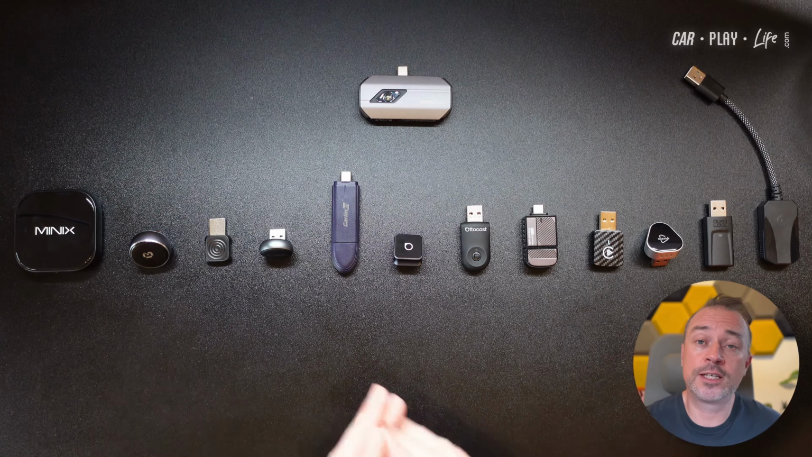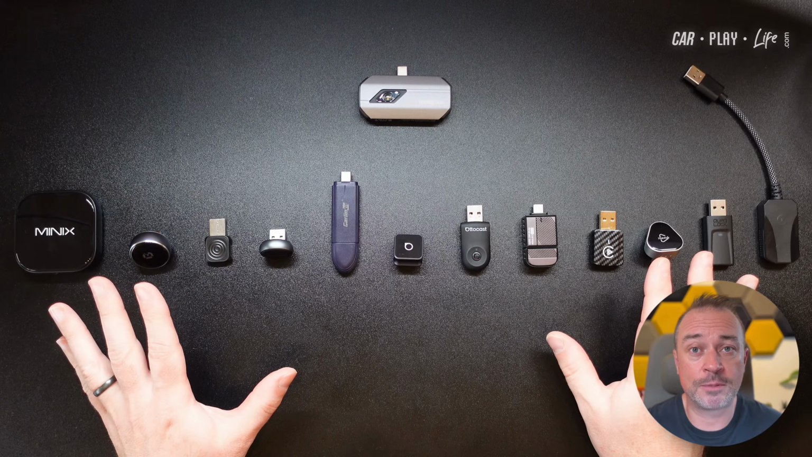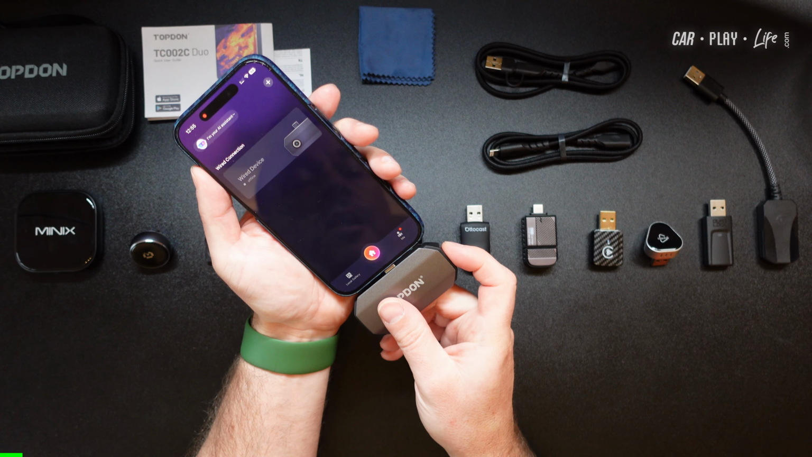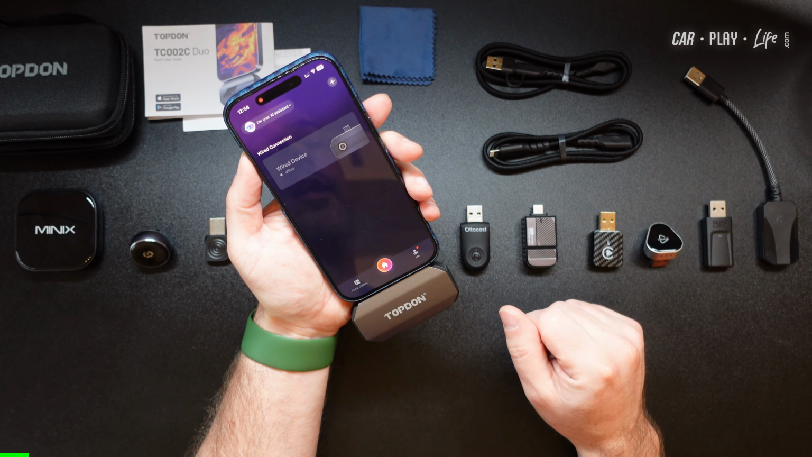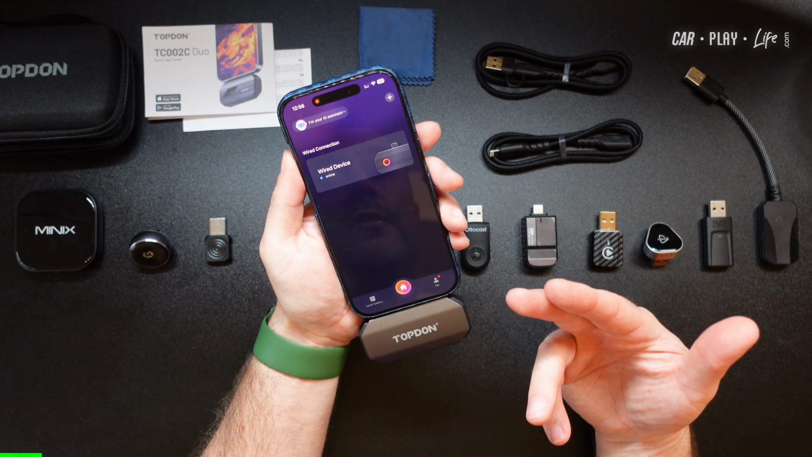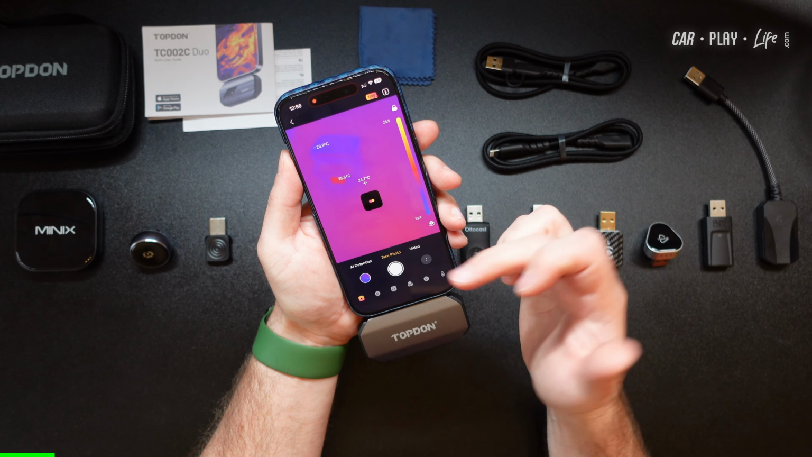But first things first, let's go over how we're going to capture and record the thermals of each of these adapters. So we'll be measuring this with the Topdon TC002C Duo. It's a nice compact way to plug a device into your smartphone. The Duo element to this product means that you can actually use this adapter on either iPhone or Android. So you're not fixed to any particular platform. This adapter will work on either iPhone or Android.